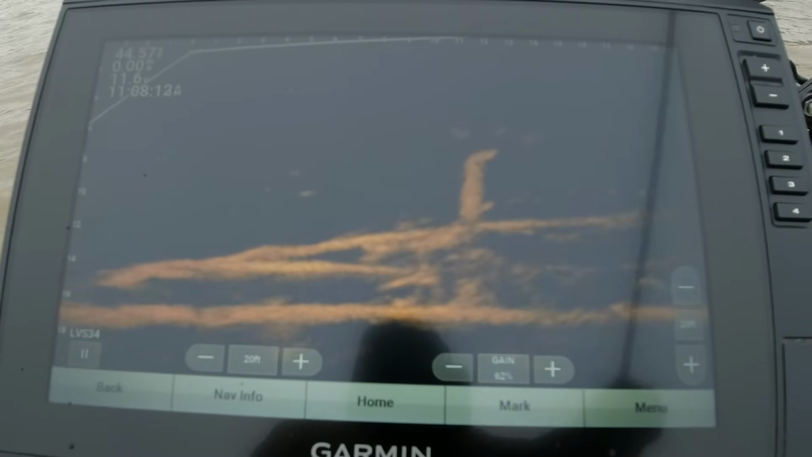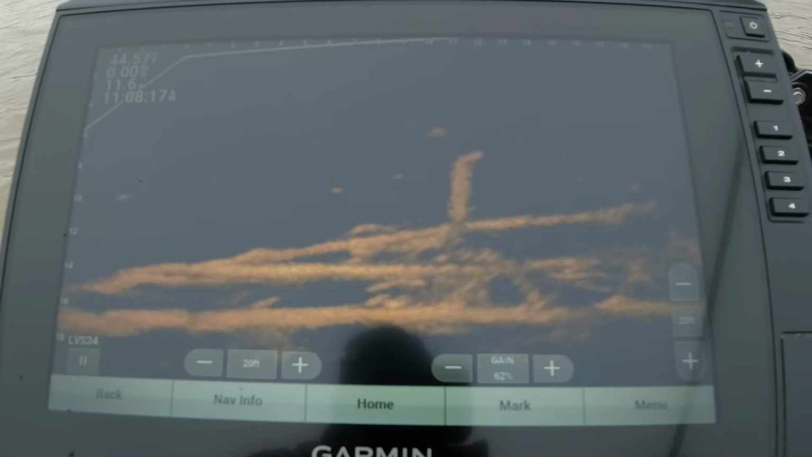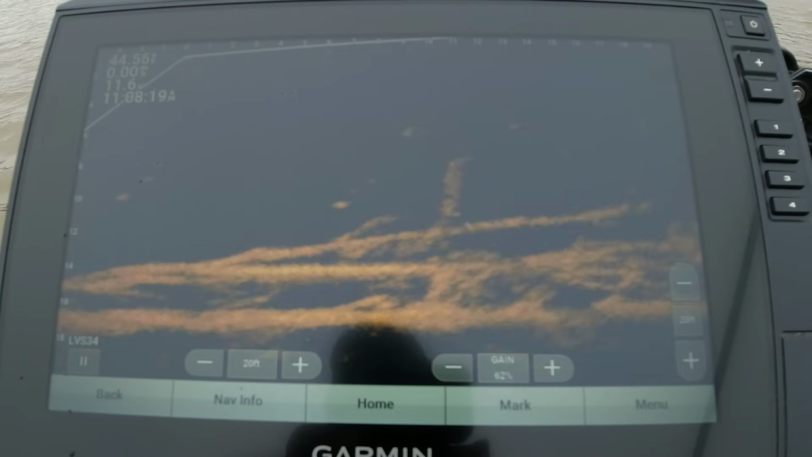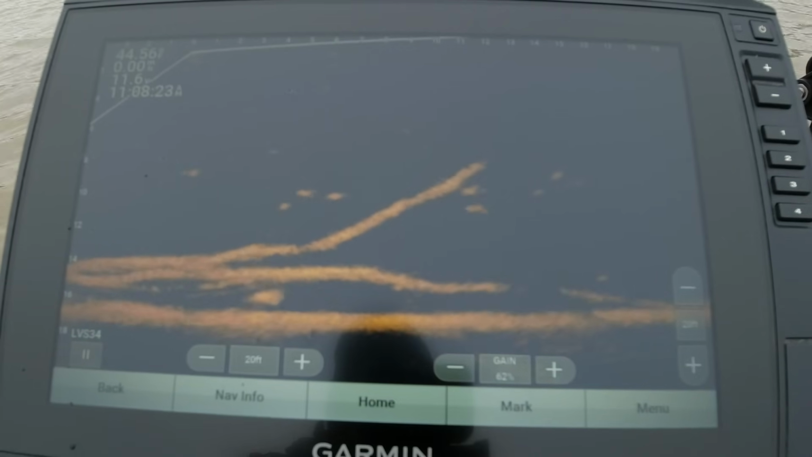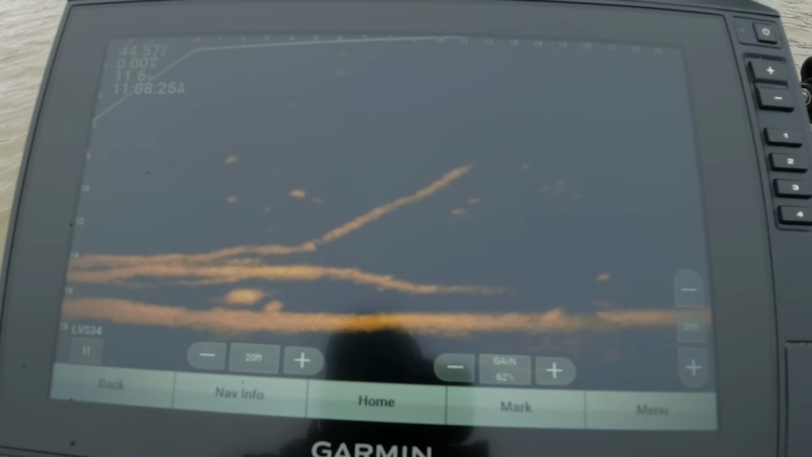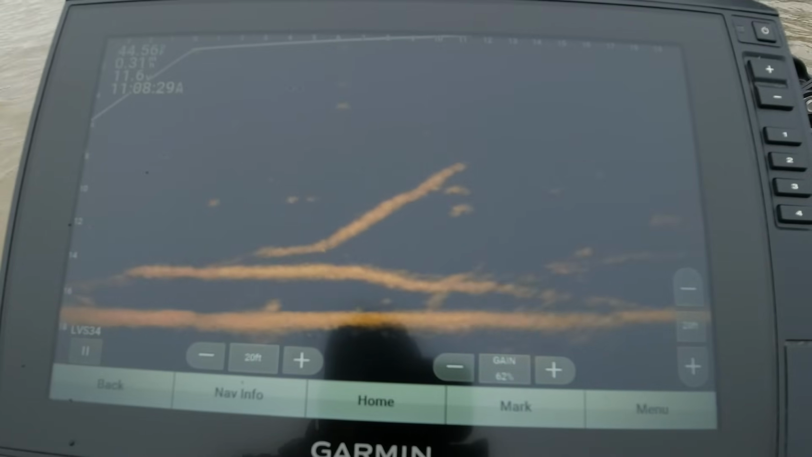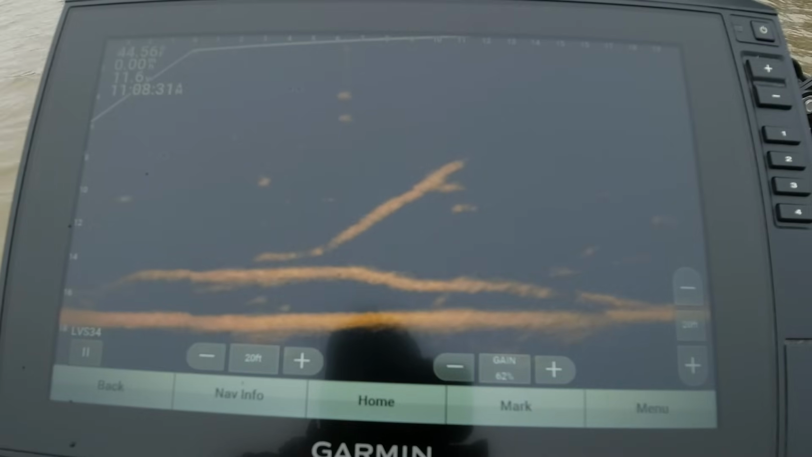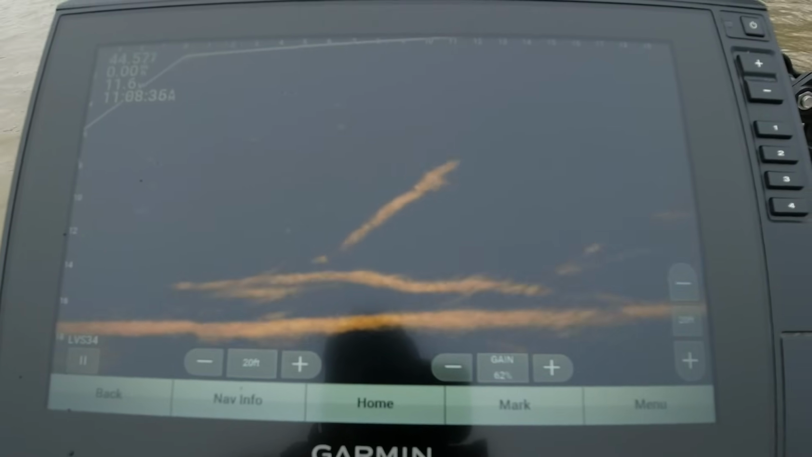I see something right there on the top of one of them little branches. See if we can get over there and feed them. See them two up under that log, that stick up right there? One looked like a really good, actually both of them are good fish. See if we can get them out of there.